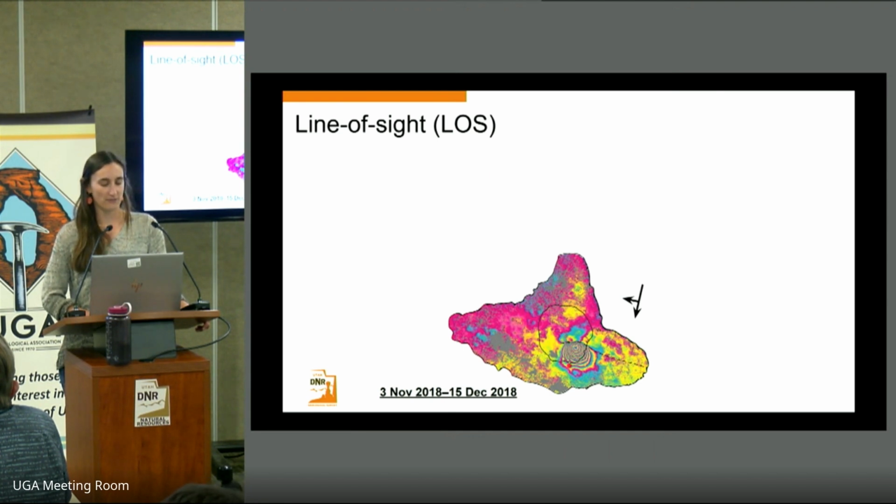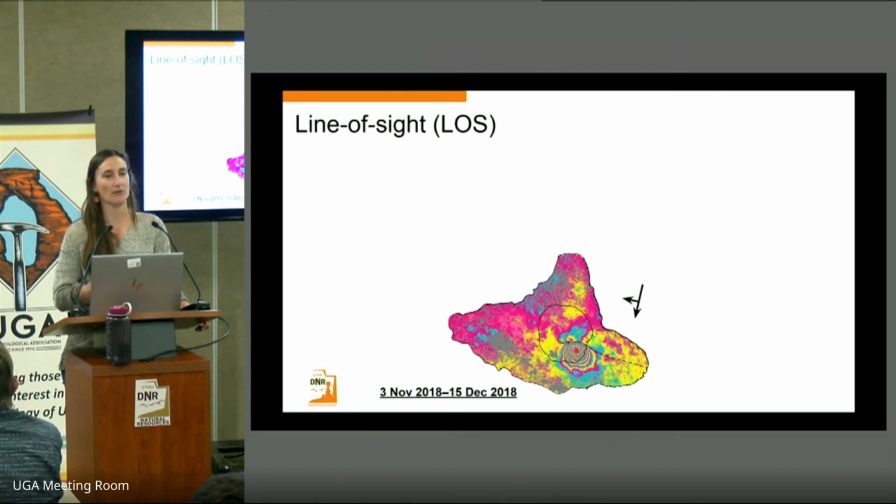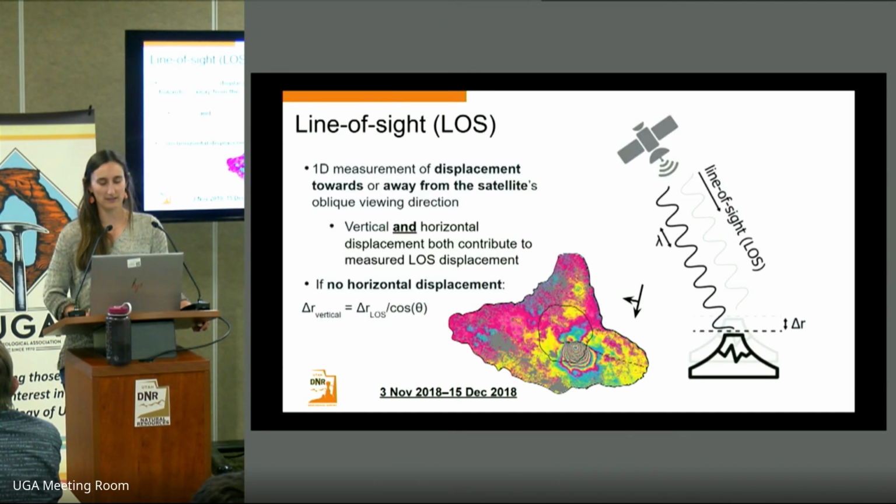If we count these color cycles, which correspond to phase cycles, we can estimate the amount of displacement if we know the wavelength of that radar. So here we have more than 10 color cycles in this image, which corresponds to over 1 meter of displacement for this particular satellite.